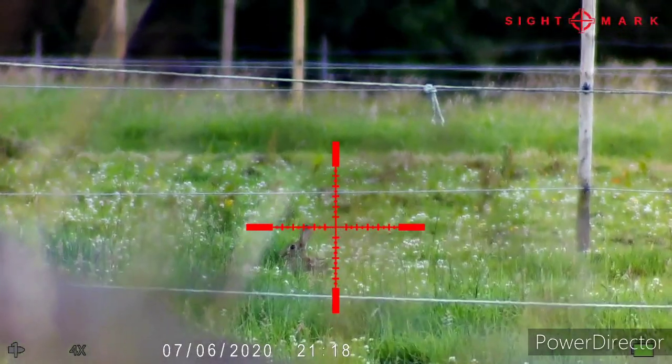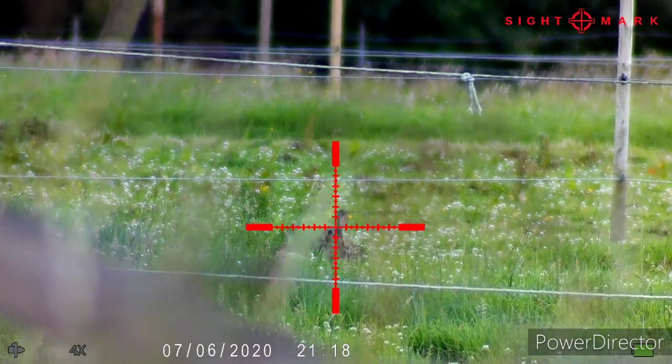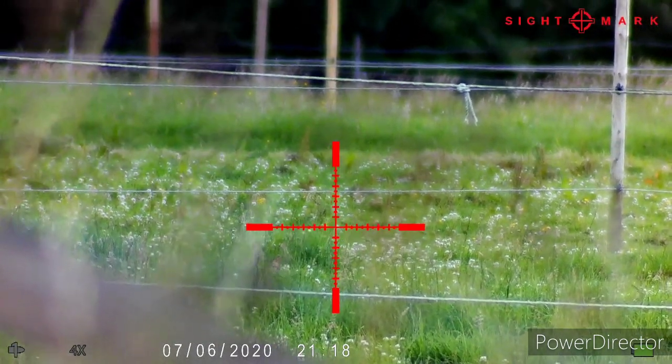I spotted this next rabbit across the horse paddocks and stalked in as far as I possibly could. I checked it with the LE32 rangefinder and found it to be 41 yards. My rifle zeroed at 30, so at 41 yards I've mapped it and it's 1mm holdover.